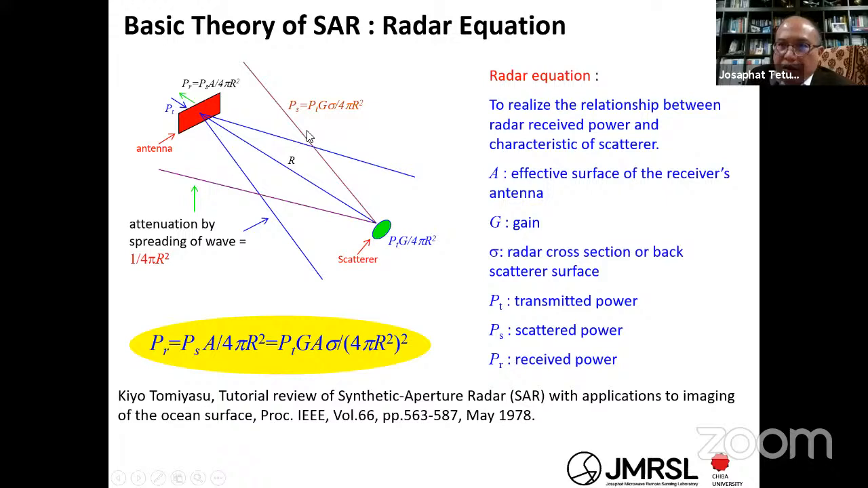Then it scatters again, backscatters, and goes back to the antenna, and will be received by the antenna with the scattered power being PT times G times sigma. Sigma is the radar cross section of the surface of the object. Then divide by 4 pi R squared, and finally you can get the received power as this. You can get more detailed information from this paper.